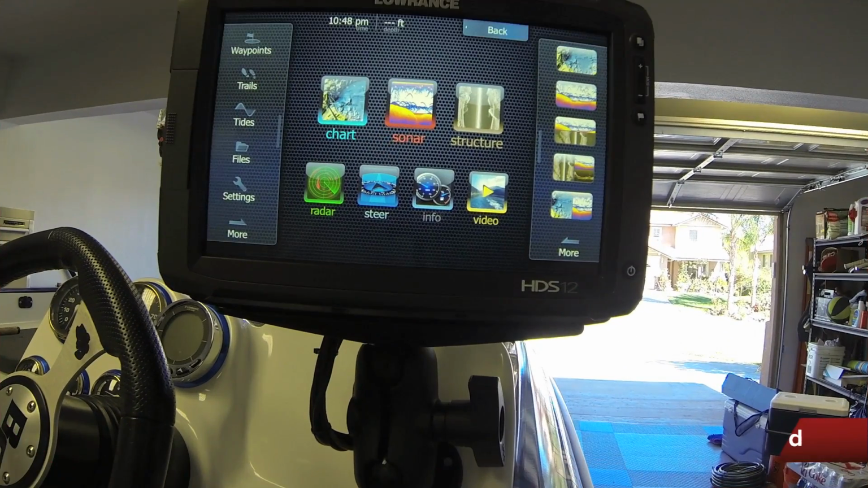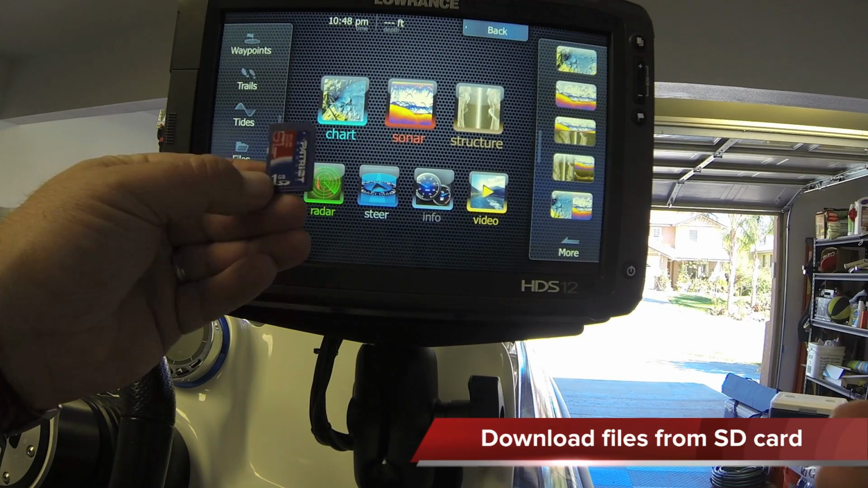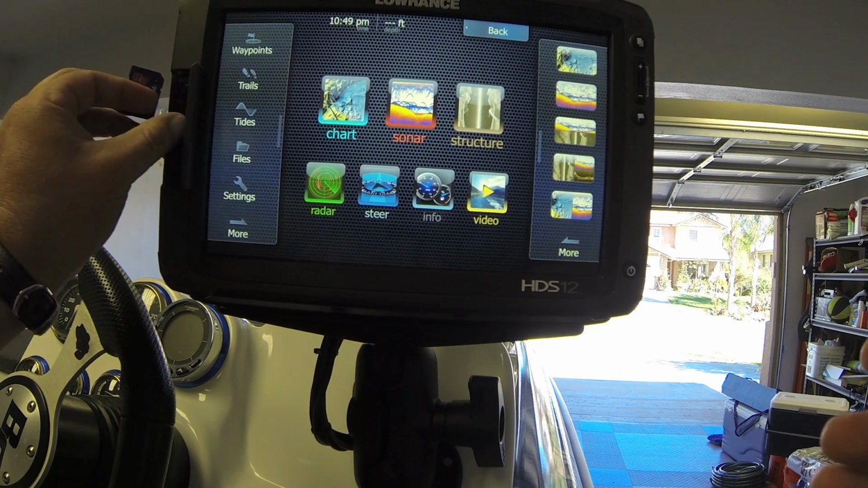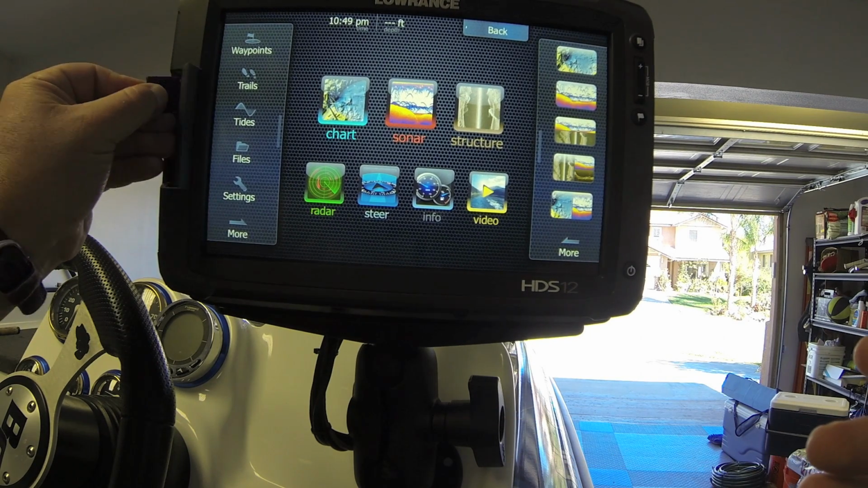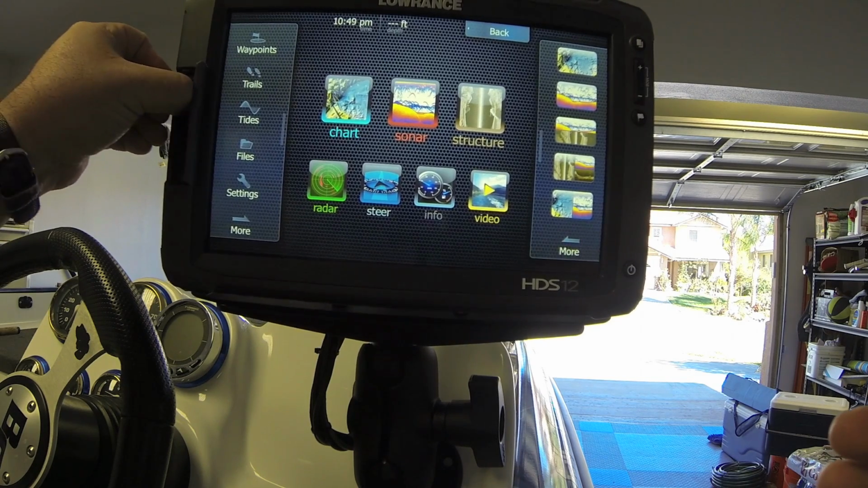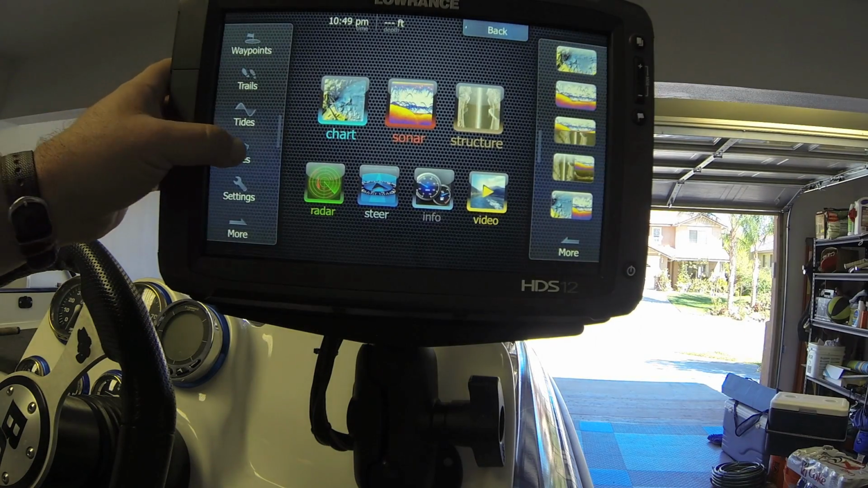We're going to talk real quick on files, on how to download them. You get an SD card. What we're going to do is open up the SD card slot. We're going to place the SD card on the top open spot, lock it in. We're going to hit files.